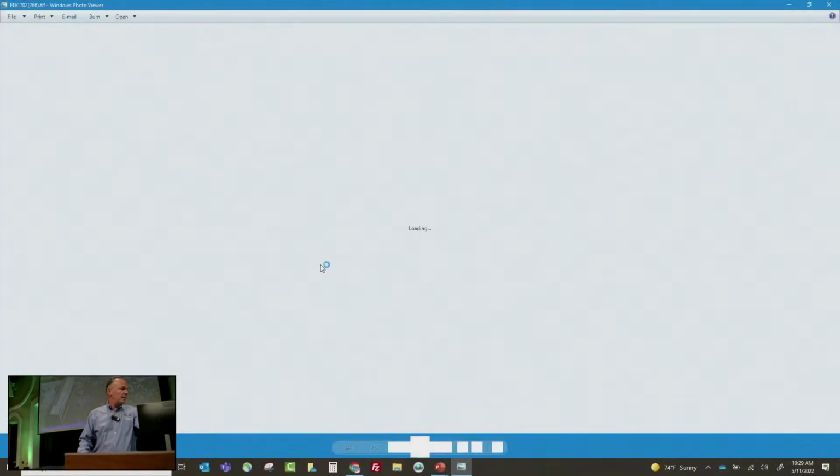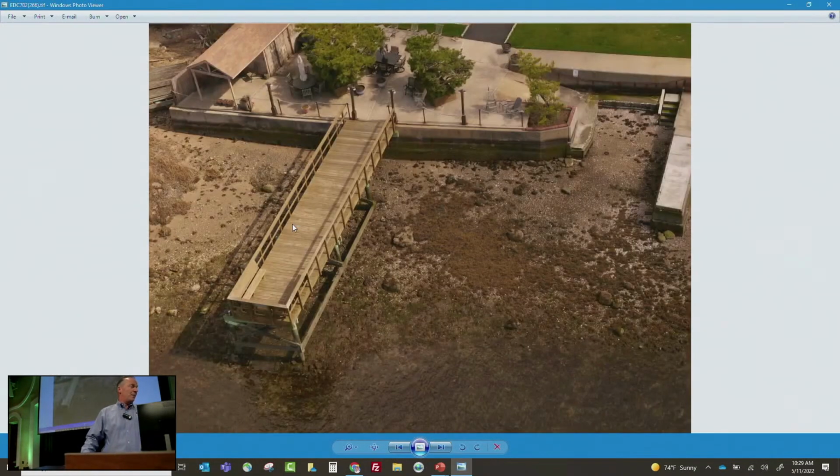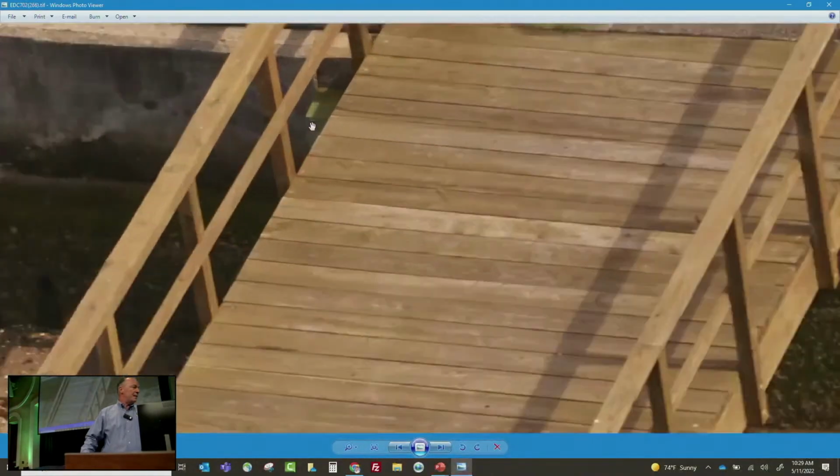So this is the image. Just give it a second to load. And it's just amazing that, I think we were flying at about 700 feet above the deck, but you can zoom in and see the nails in the wood panels. I mean, that's like crazy, right?